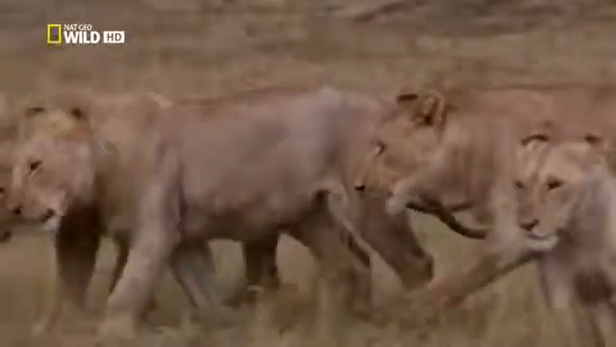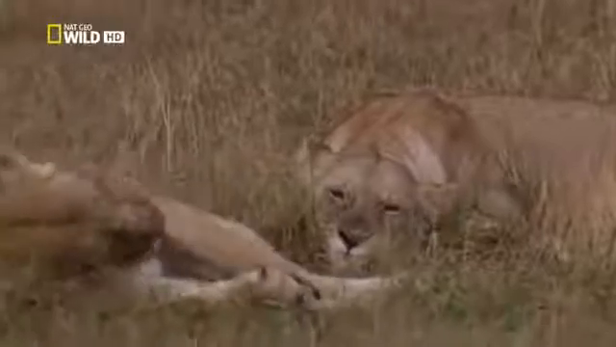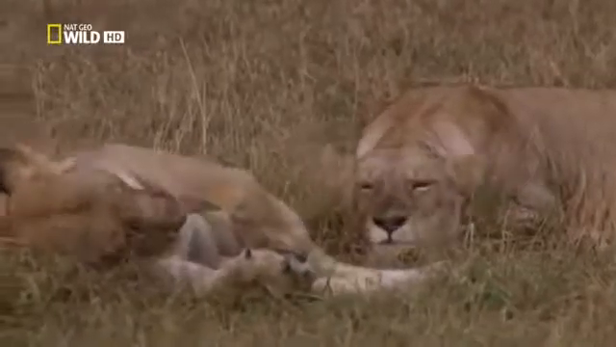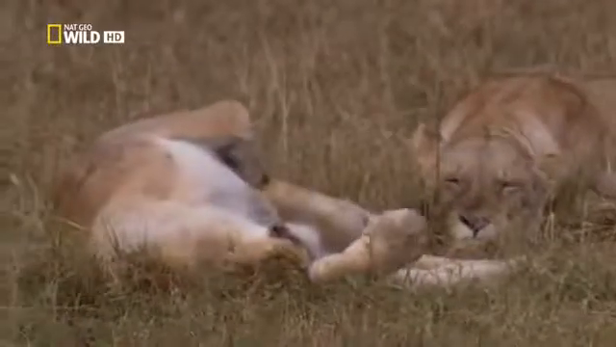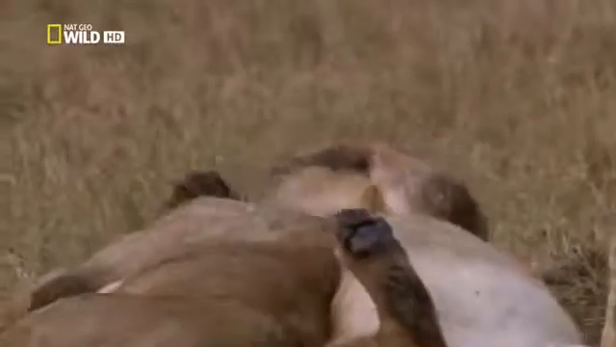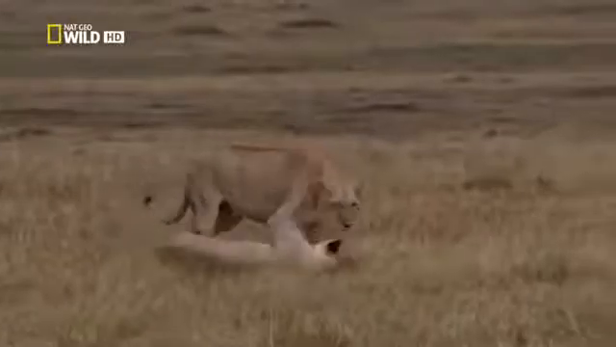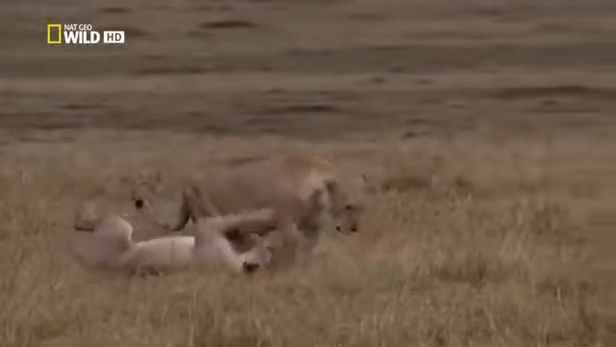Their mothers are pregnant again. When the new cubs are born, there'll be no room in this pride for these big brothers and sisters. Little time remains for the mothers to ensure their offspring have the skills to survive.